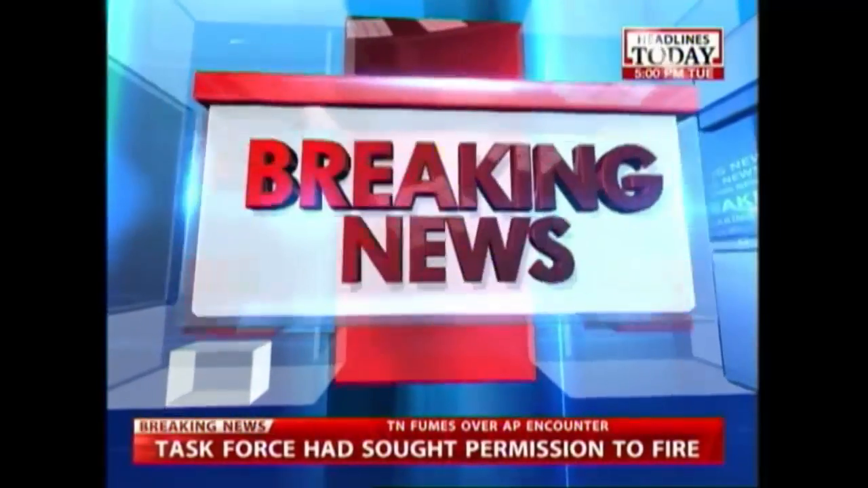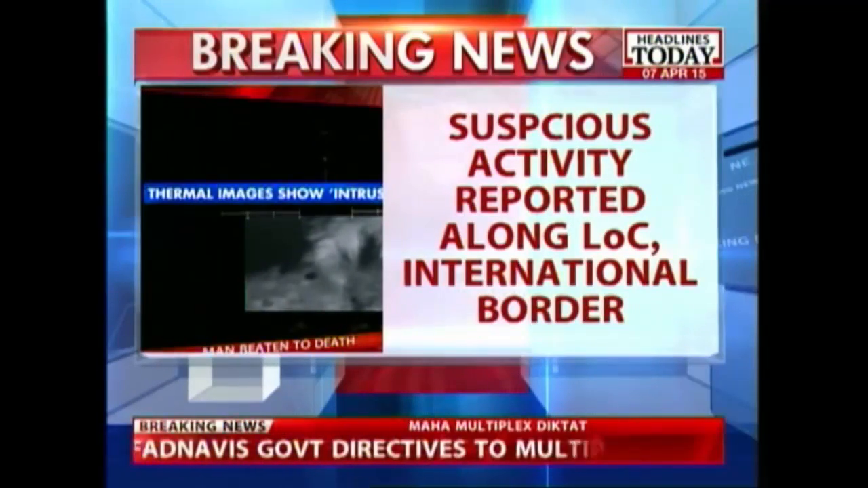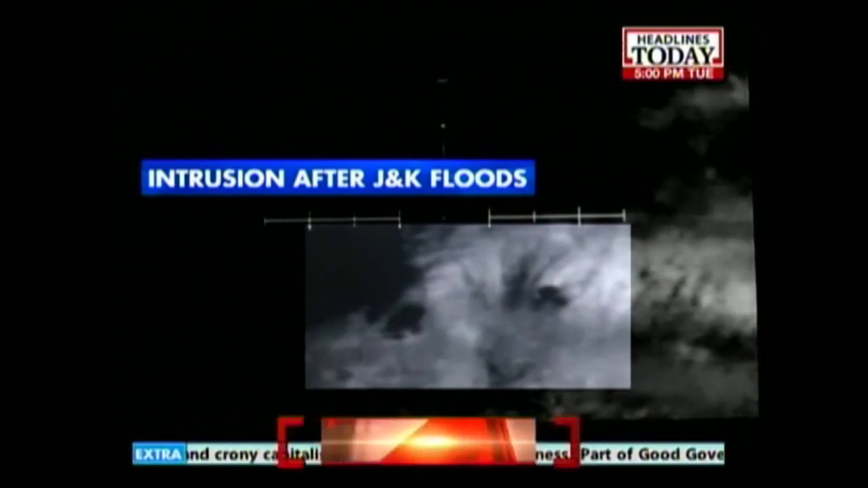All right, let's begin with breaking news that we're getting in. Suspicious movement near border posts has been reported. This after the recent J&K flood alert. The suspicious activity, well, it is believed to be intrusion bids by Pakistani terror groups, which have come amidst intermittent firing on the BSF outpost by the Pakistani Rangers.